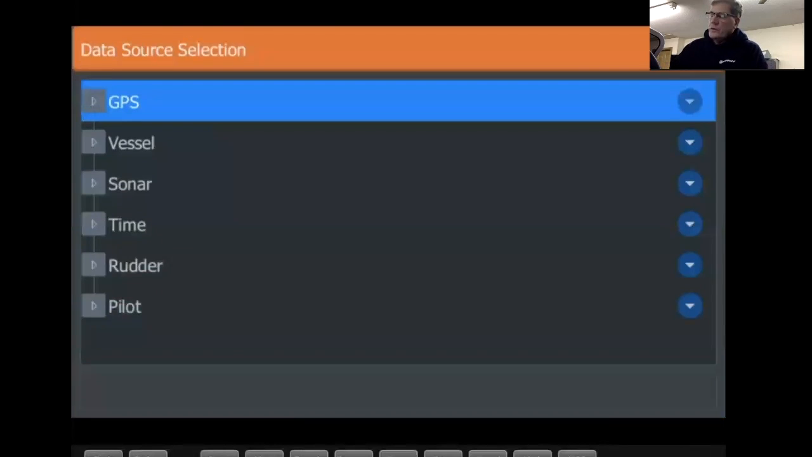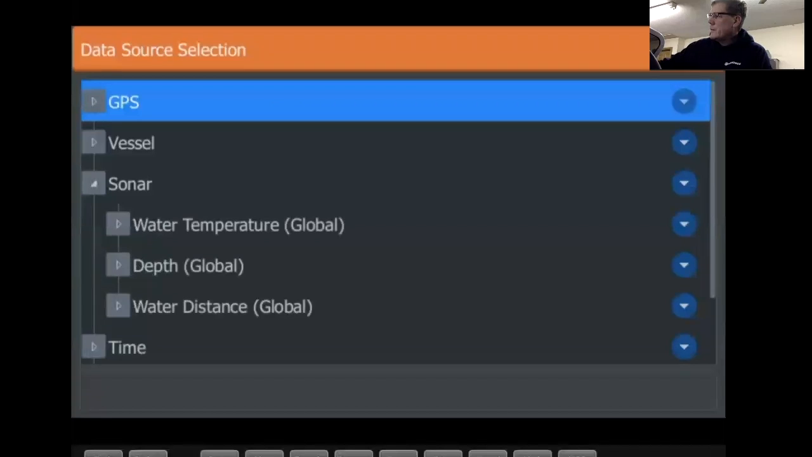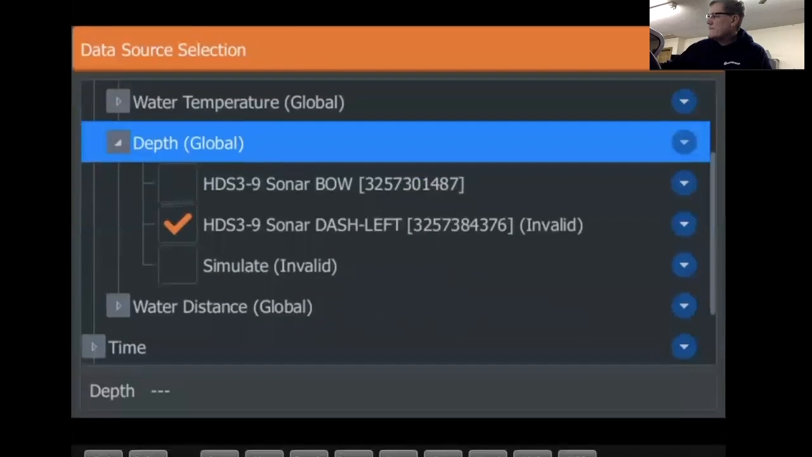So data sources. For example, on my boat, my data source for my bow unit is, if you go down here, Sonar, depth, because my front unit isn't networked. I turned the Sonar network off. Remember that? It's only going to source that transducer up there, and that's it. I can also source the water temperature probe up there too by going into where it says water. So if I were to go to my bow unit, I would have HDS 3.9 bow, and I can then select, make sure the depth and the temperature are coming off the bow.